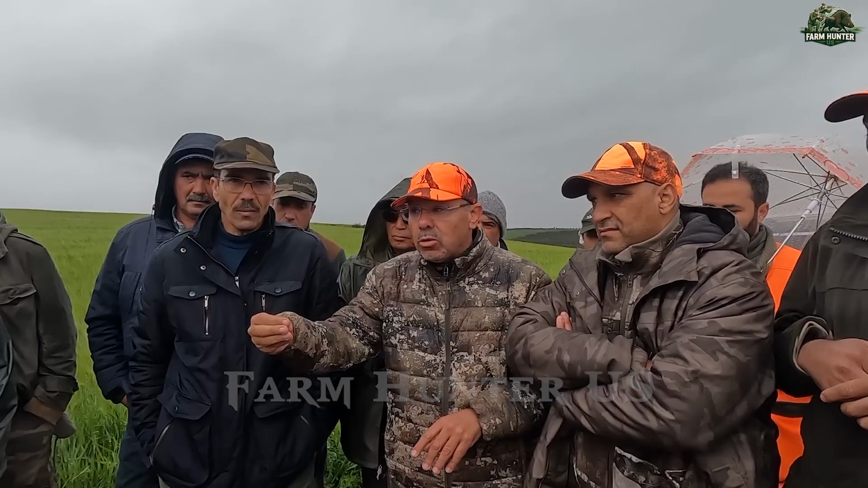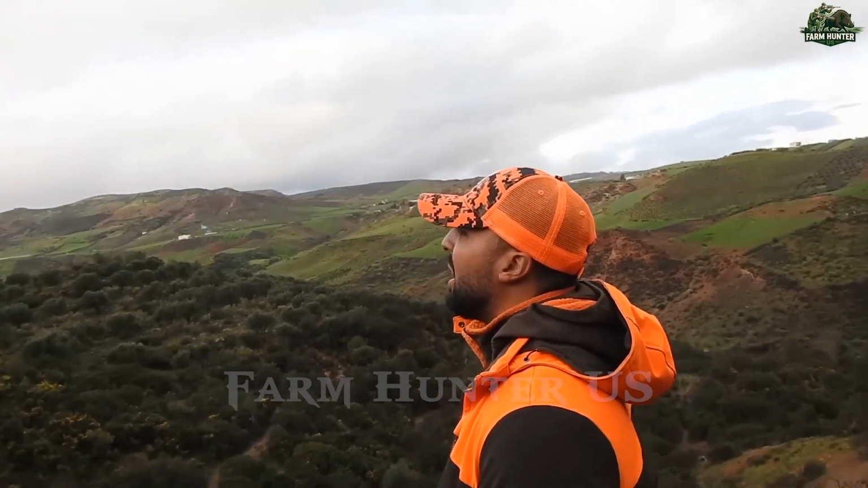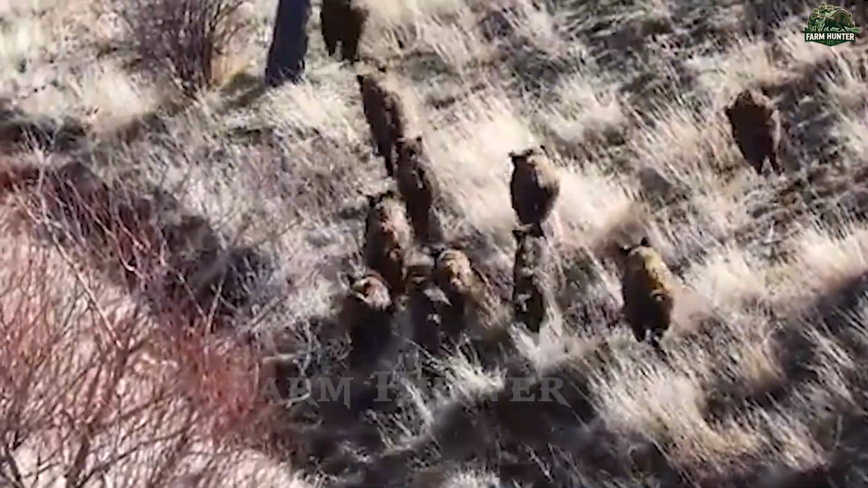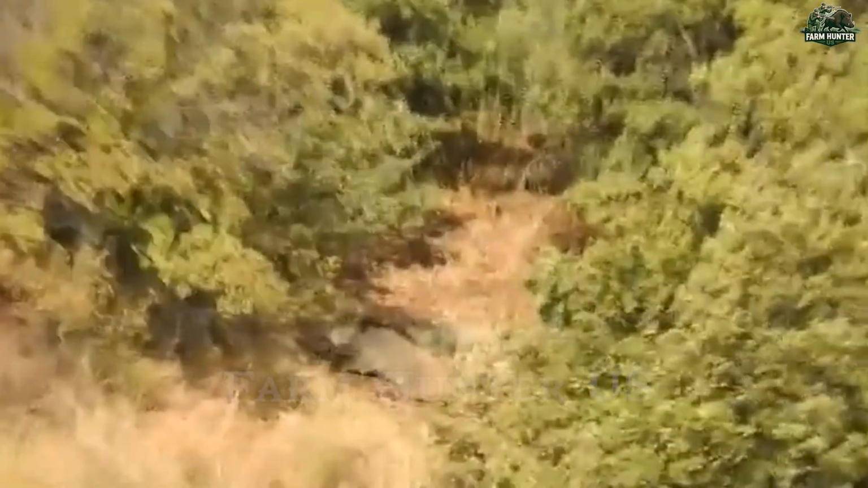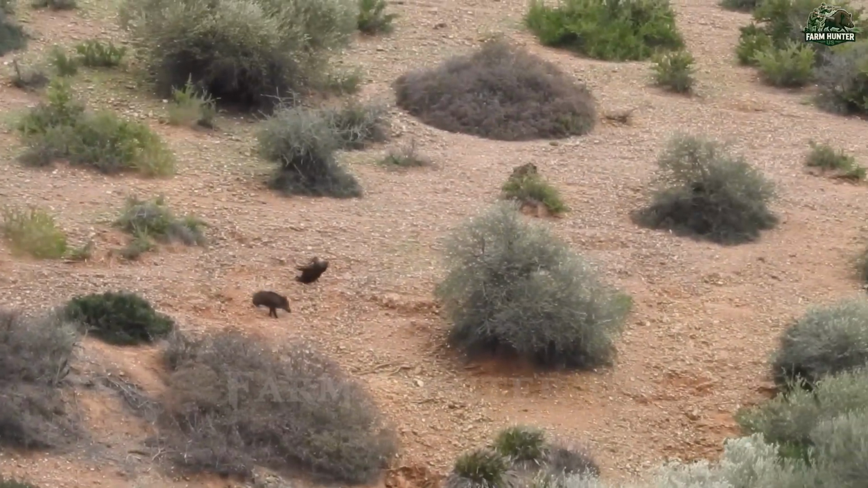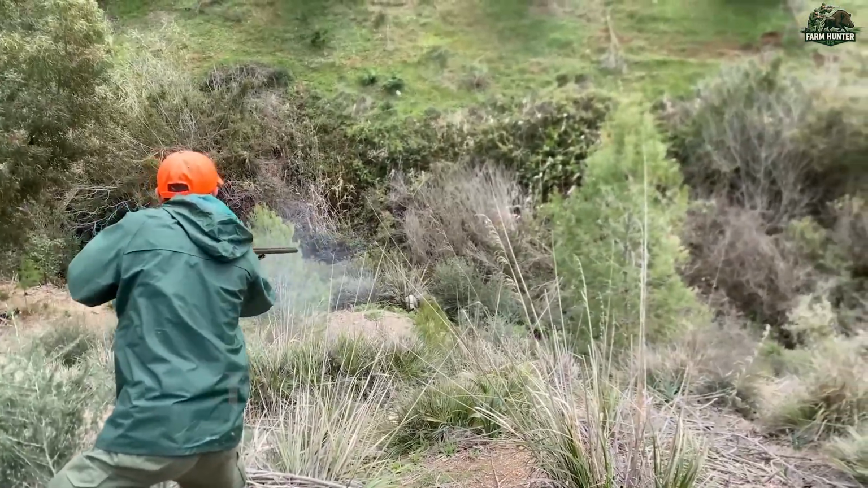Following that intense moment, we executed our planned strategy and split into 3 groups, each consisting of 2 to 3 hunters. Our goal was to encircle the wild boar population known to frequent the ridge above Cape Diablo. As we advanced, gunshots rang through the air, mingling with the excited shouts of my teammates, a clear signal of our successful hits.